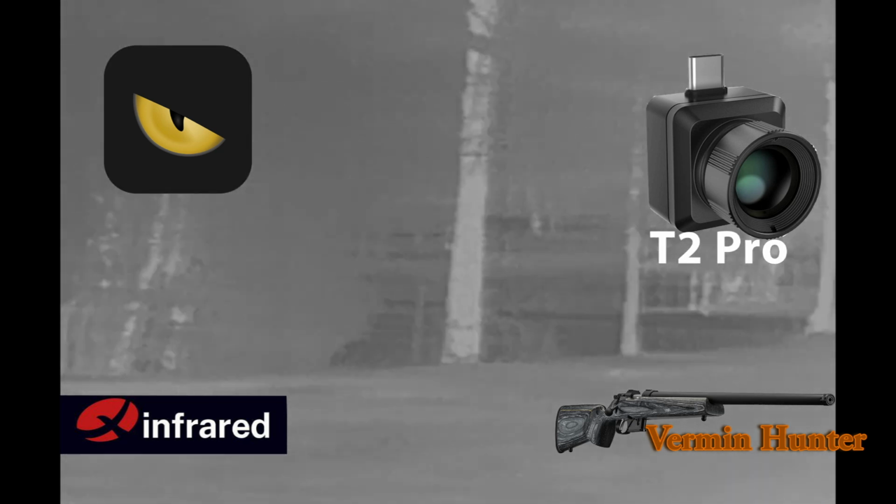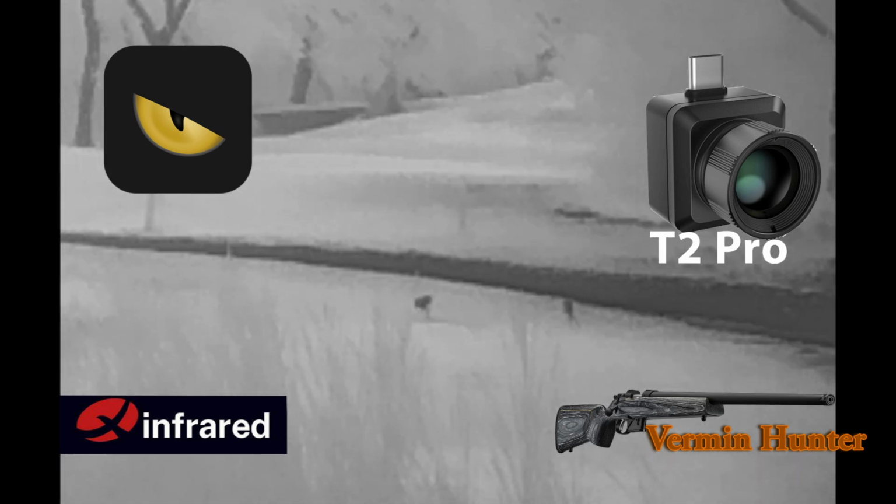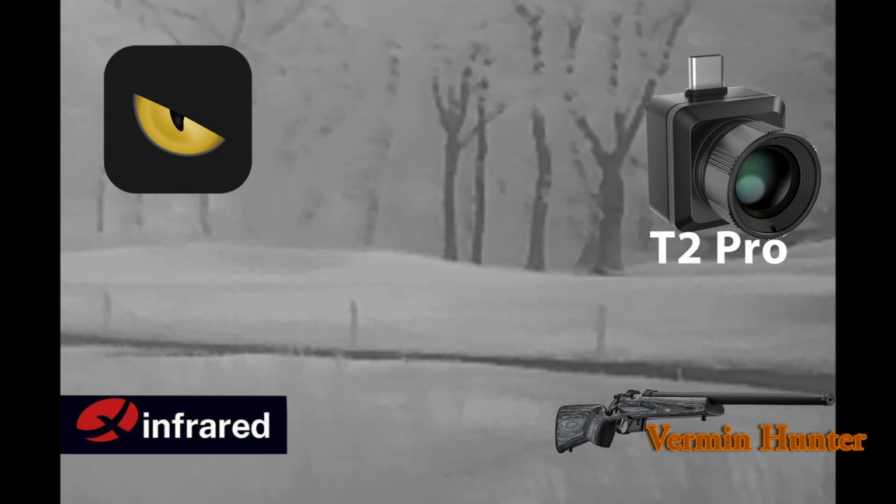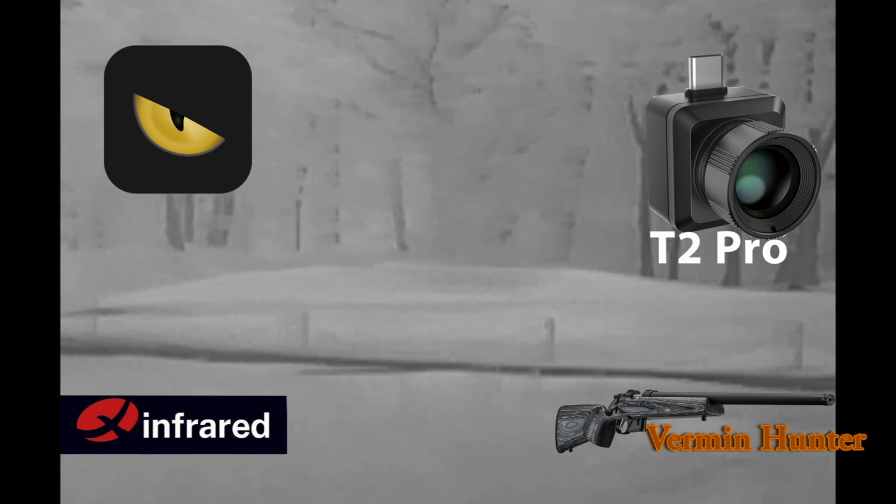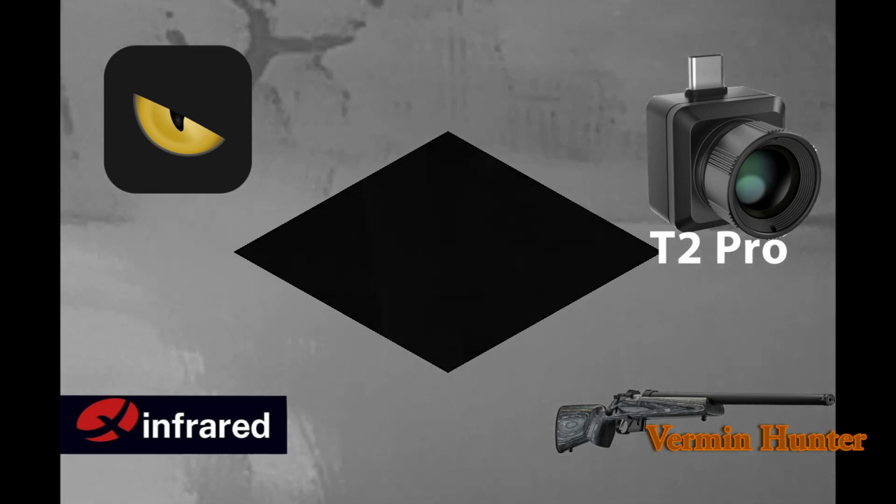And in the shot here you see my GC350 and a small trail camera that I put next to the GC350. I've had a few young cubs coming in. They tend to nose about the speaker, and I have noticed them coming in, and it does some really good shots of that. Here again, using the T2 Pro on white hot, early hours of the morning, and you can see how the heat in the trees is reflected.